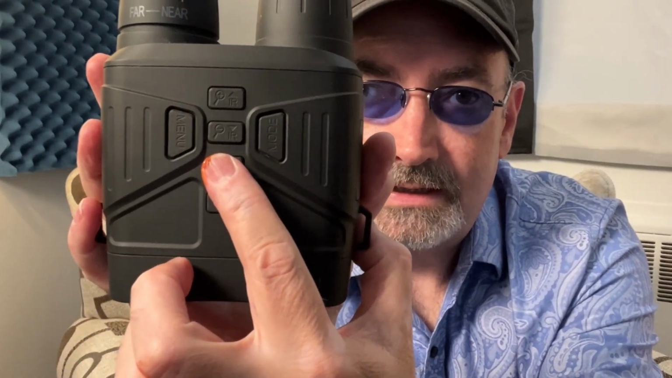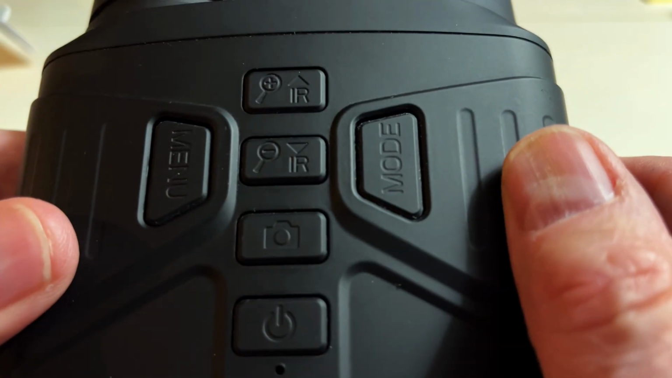It's got the on-off button right here. If you've got it set to camera or video, you can take still pictures or you can take video with it, and this is the camera video button. This is the camera button. Then you've got a menu button, sorry, not manual, menu. And you've got a mode button. Okay, these are the control buttons.